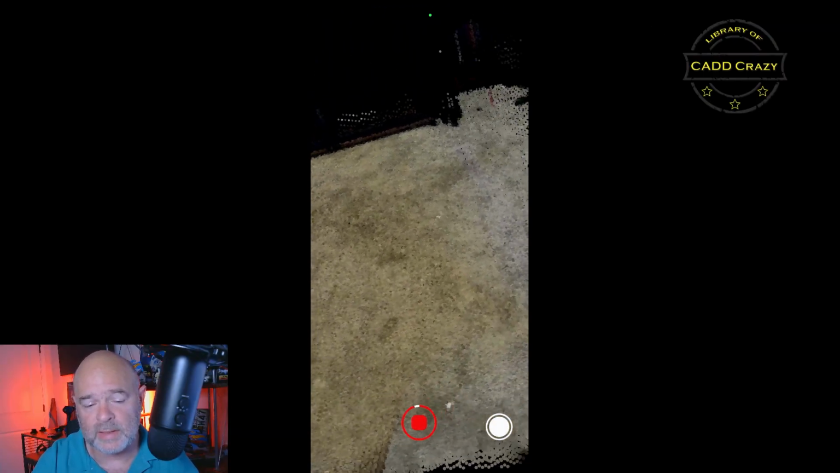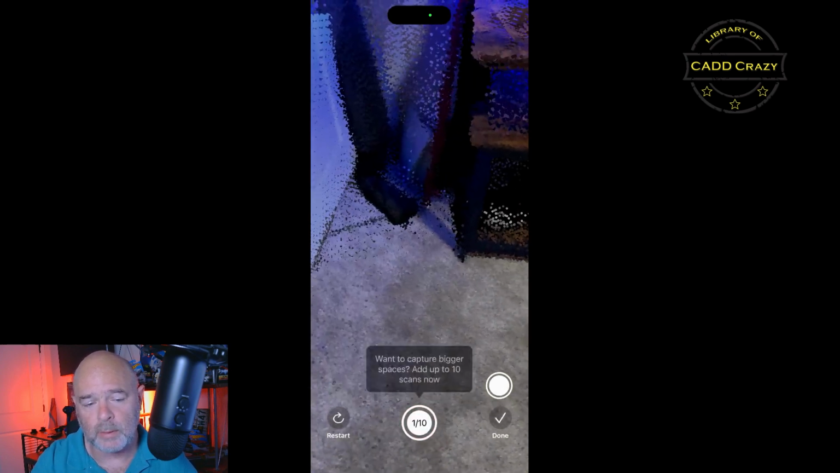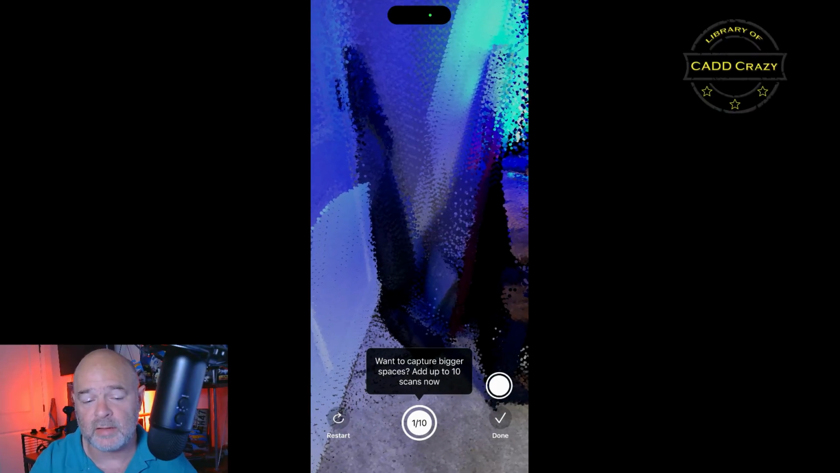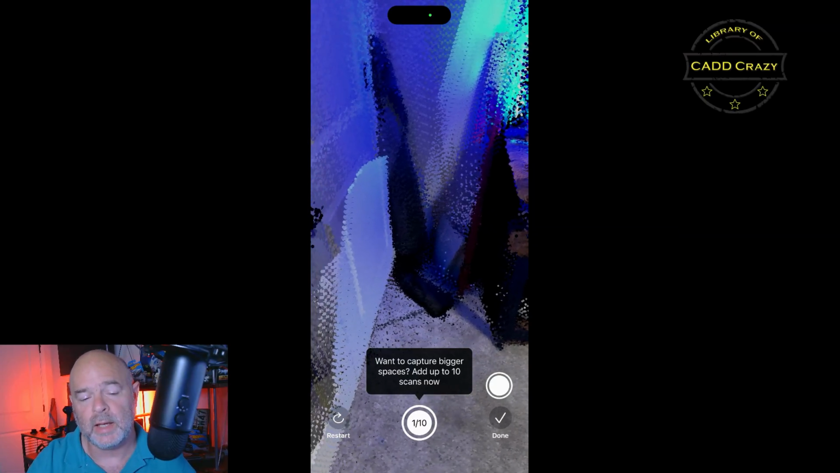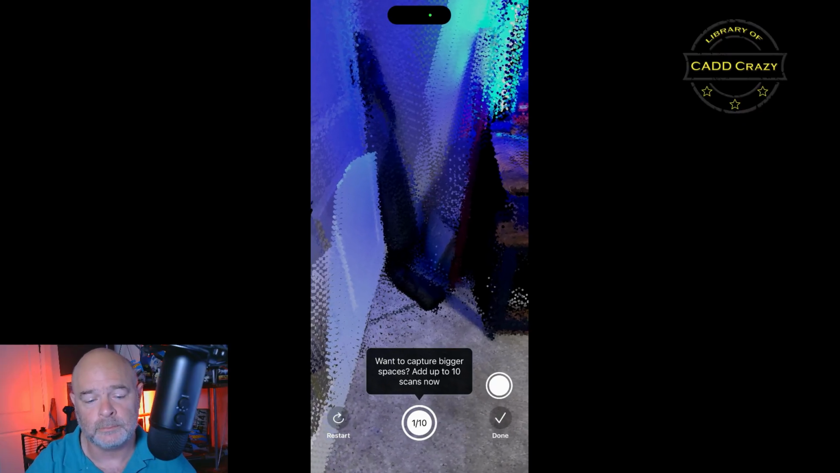Now, as you can see, we have the bar that is almost completely full, and when it's done, it's going to come up and say, do you want to capture a bigger space? Add up to 10 scans now. So we're going to hit yes, or hit the start button again, and it's going to start over, and we're going to capture a second one.